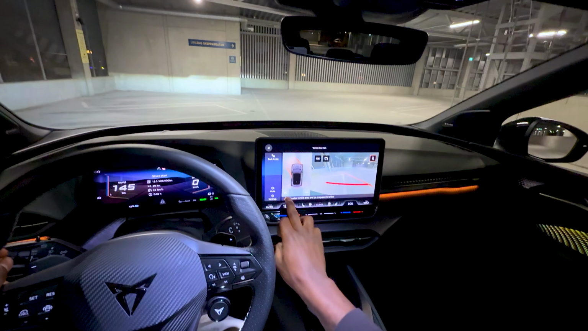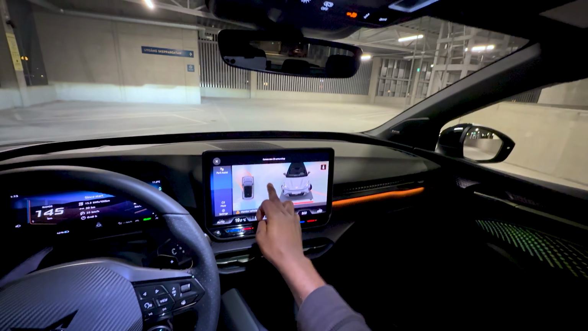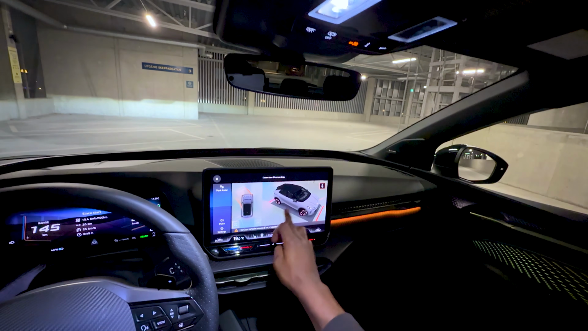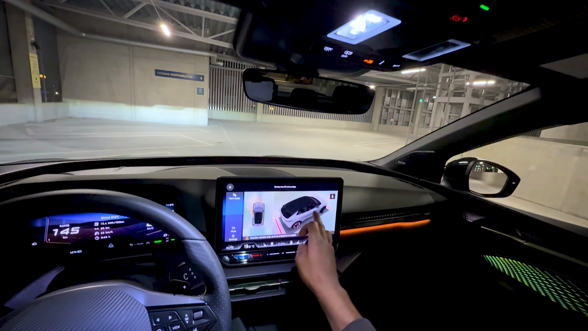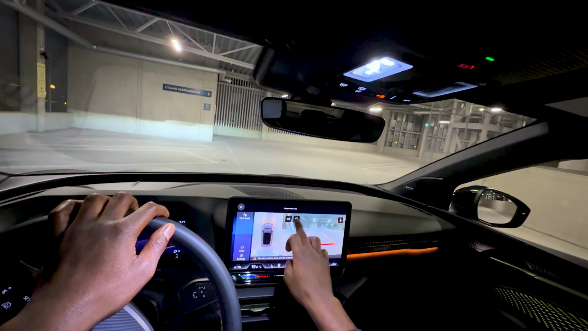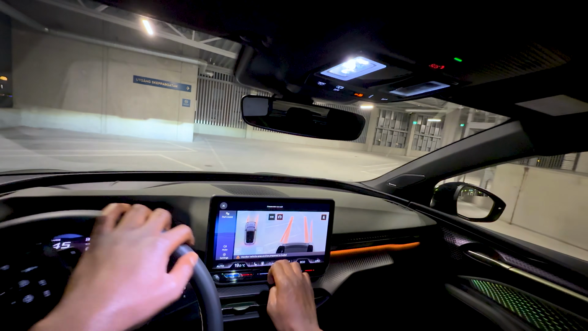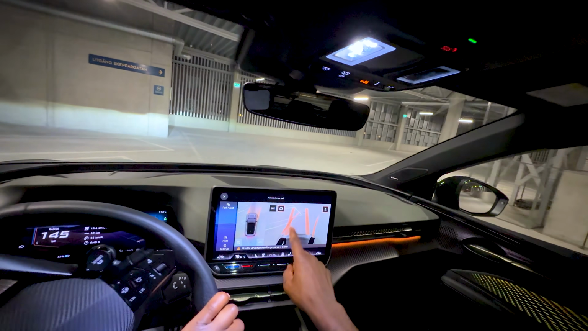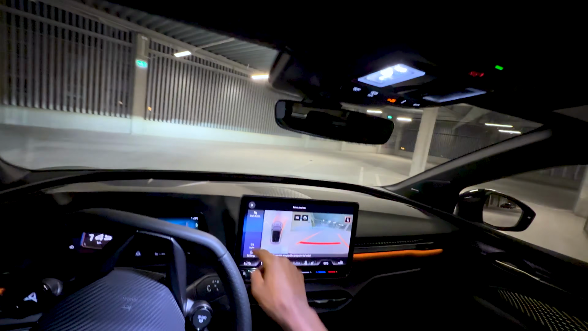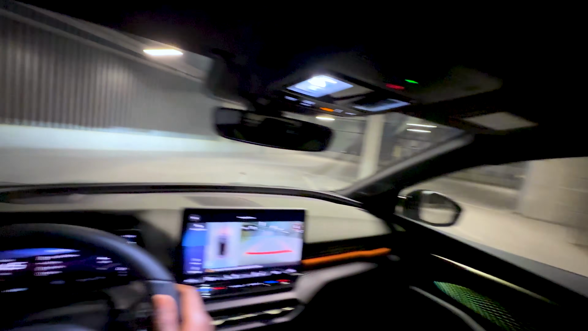We do have a 360-degree camera, and it's good. It's soft at night, but it's good and still super responsive. It's quite helpful for tight parking spaces. I do have a car wash mode. This helps you align your car when you're driving into an automatic car wash. Isn't that cool? I have parking assistant here and all that.